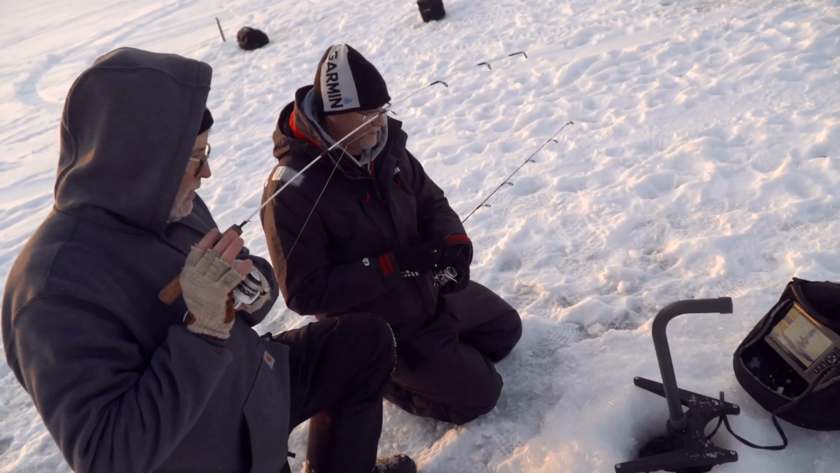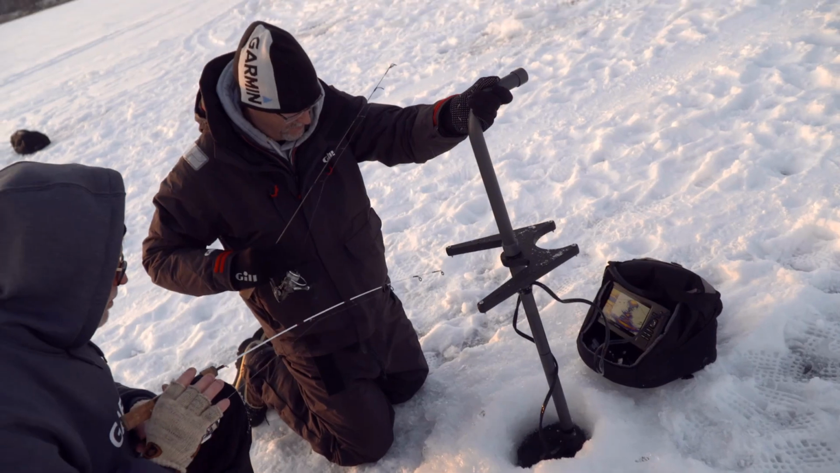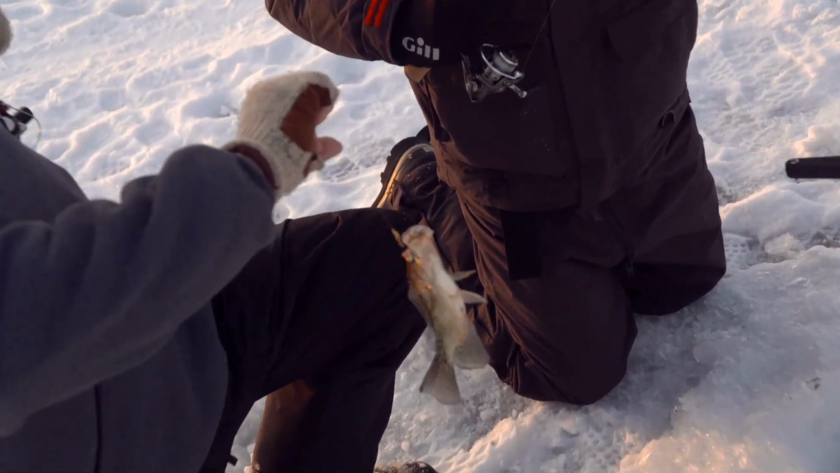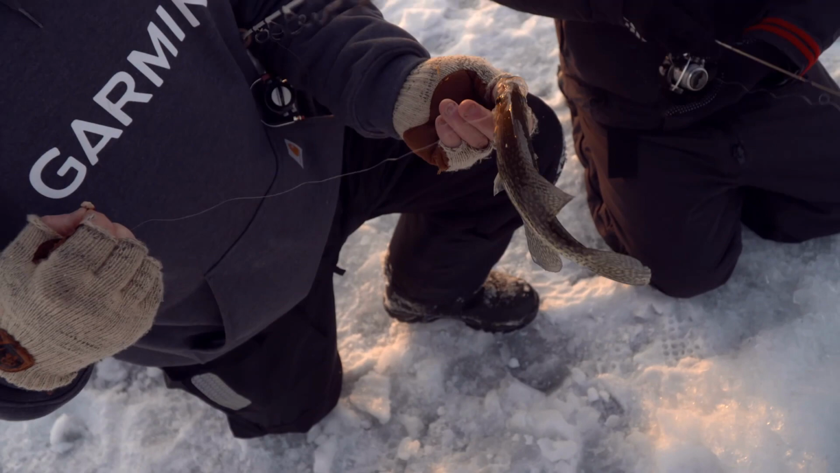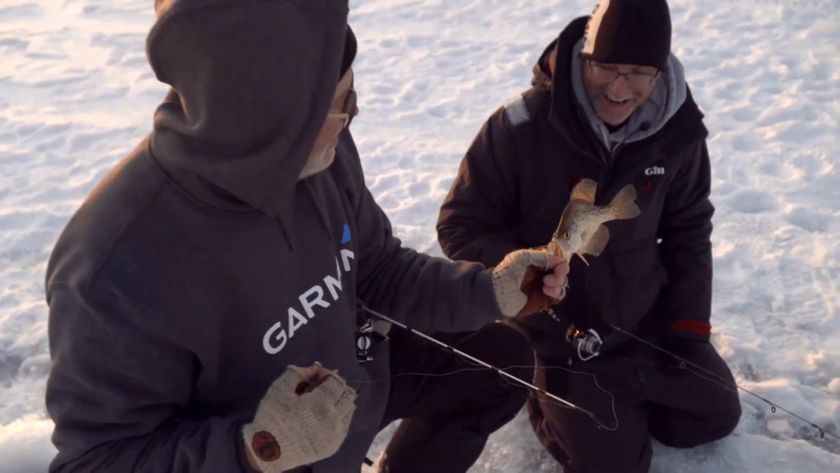Ooh, ooh. Can you grab that out of the hole? Bring it right out. Yeah! Crappie, baby! How about them apples? Look at that! Nice! Snagged them on the corner of the mouth. That's awesome.